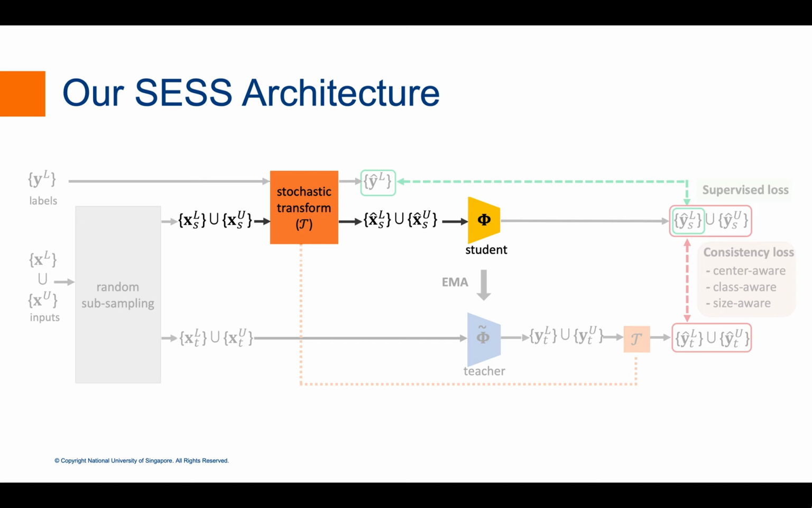We apply stochastic transformations, including flipping, rotation, and scaling, on one set of randomly subsampled point clouds before feeding it into the student network. We concurrently feed the other set of randomly subsampled point clouds into the teacher network. The predictions of the labeled inputs to the student network are compared with their corresponding ground truth labels after the transformation using a supervised loss.